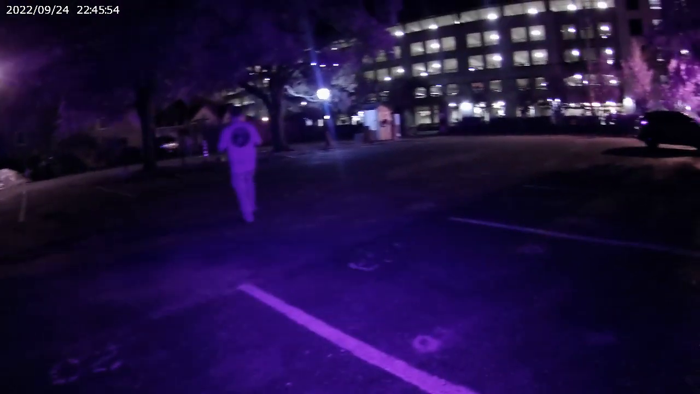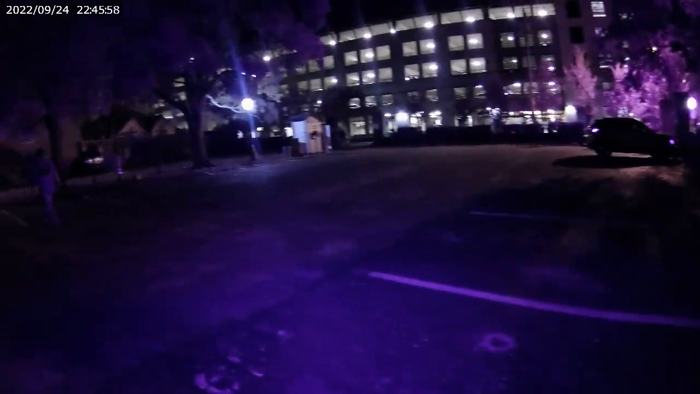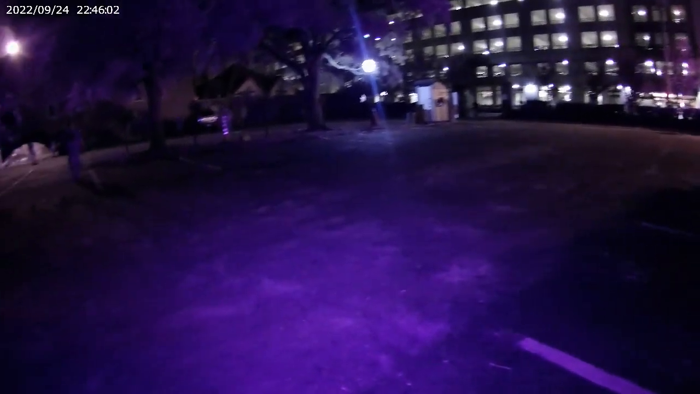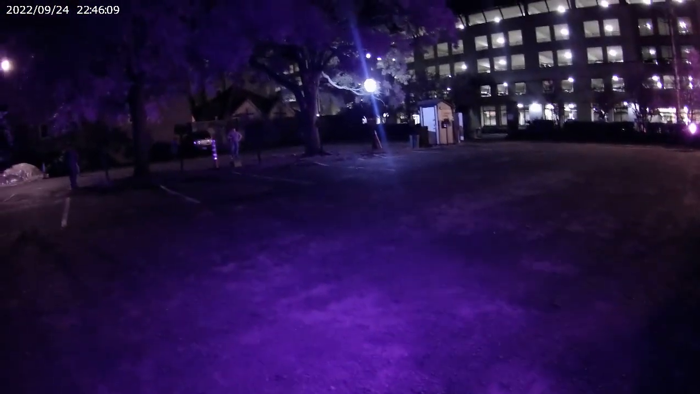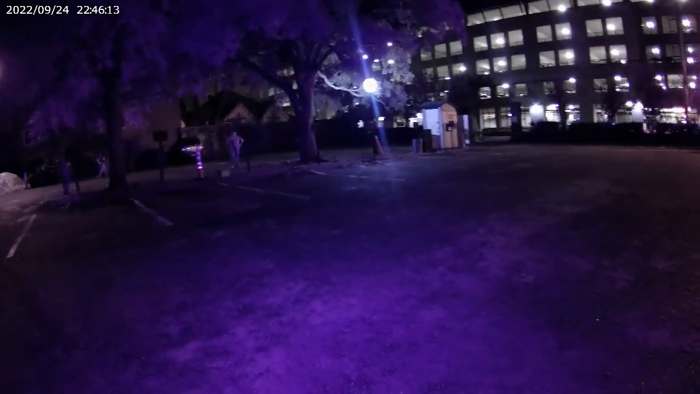I had a group of people pass by me over there when I was in front of the house, or not the house, but the building. They were like, "What do you mean?" I was like, "Well, I'm hunting for ghosts. I'm on a tour right now." And the girl's like, "What?" Yeah, that's what we're doing right now.